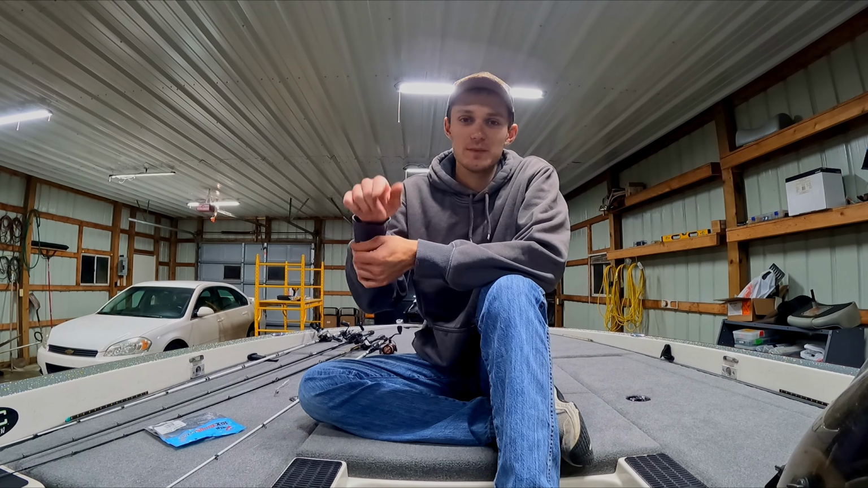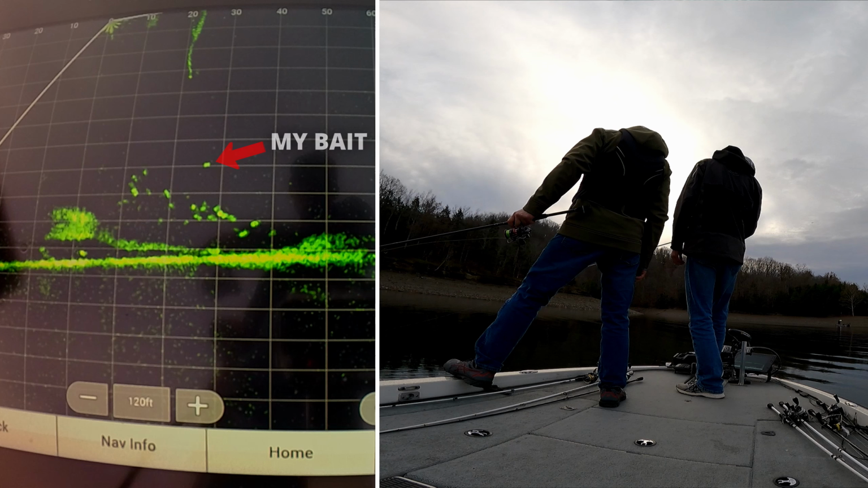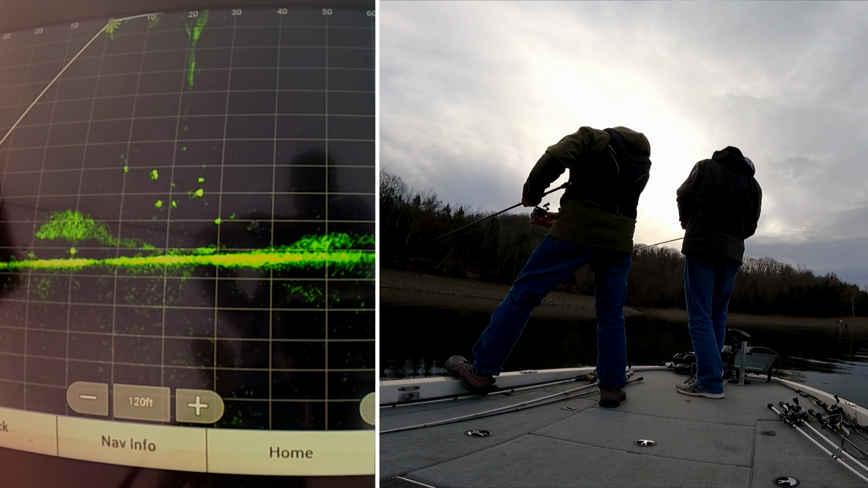So you'll see I drop my bait down, and my buddy here drops his bait down. I want to point out, I'm going to catch a fish and he's not. I want to show you why. It's all about how you present the bait. I drop my bait down and I just hold it above the fish. You always want to have your bait above the fish.